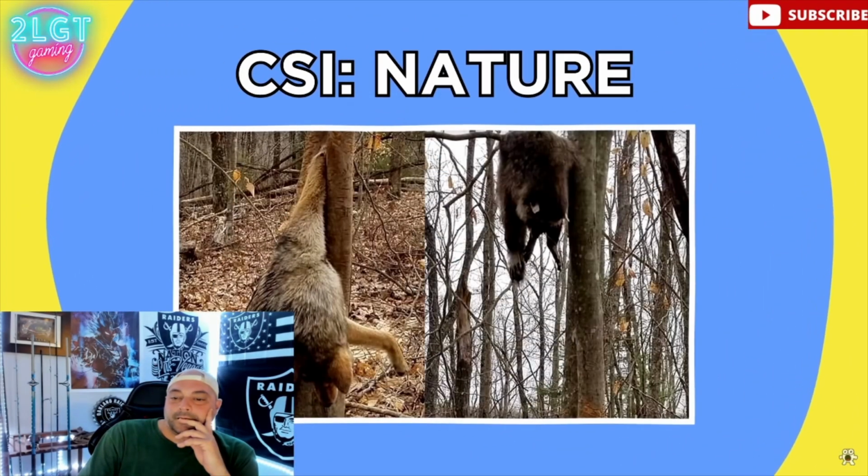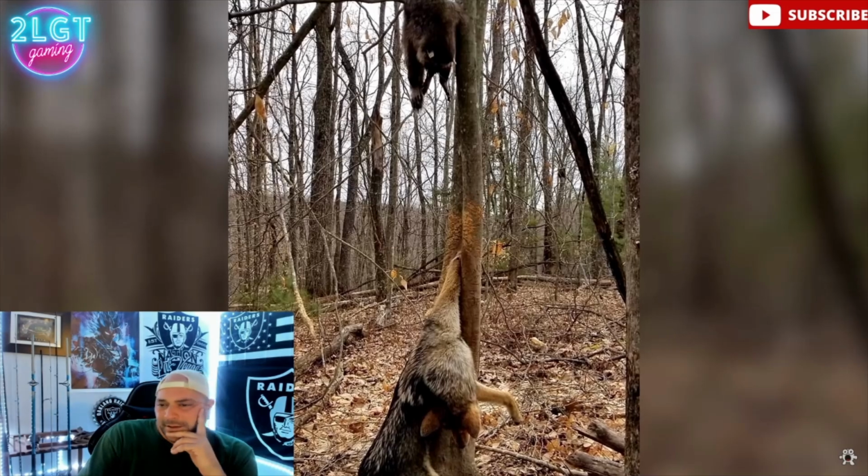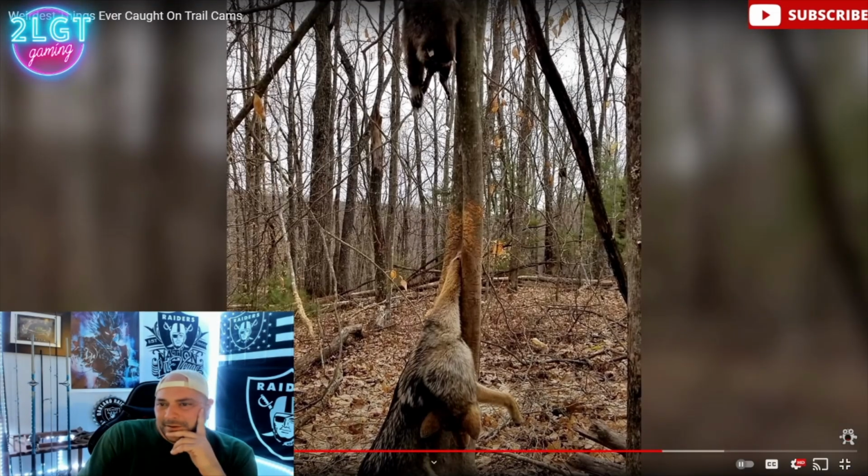CSI Nature. Now here's a pretty incredible crime scene. Damn, is that a raccoon? I think it got chased up by a coyote or a fox. It's gotta be a coyote, that's too big.